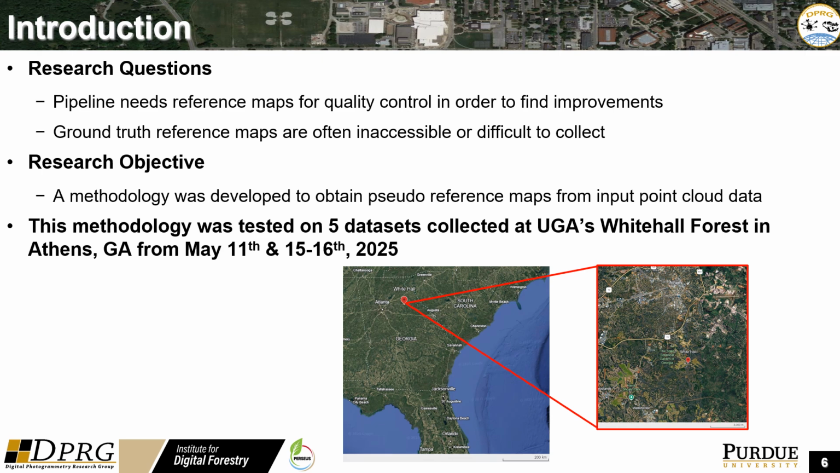Ground truth reference maps, however, are not always accessible or are difficult to collect. To remedy this, a methodology was developed to obtain pseudo-reference maps from input point cloud data. This methodology was tested on 5 datasets, obtained from 3 mission areas at UGA Whitehall's forest in Athens, Georgia, from May 11th and May 15th through 16th in 2025.